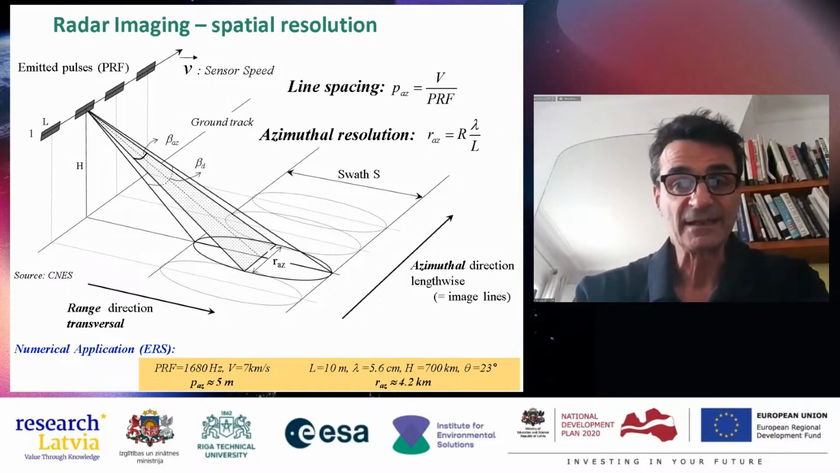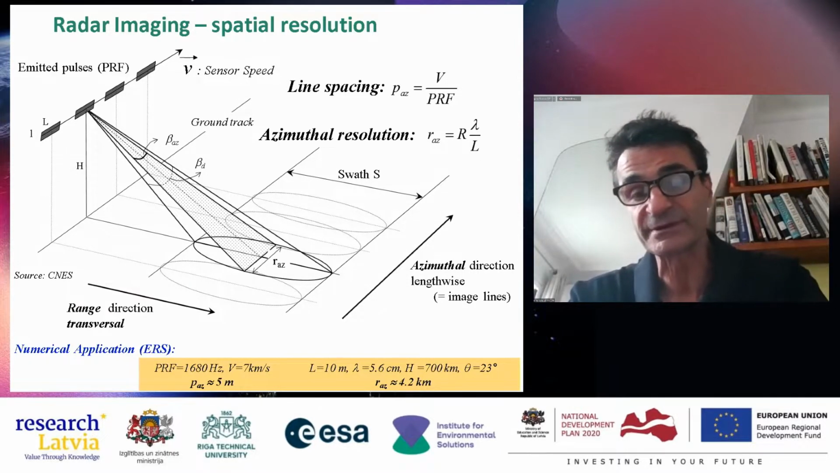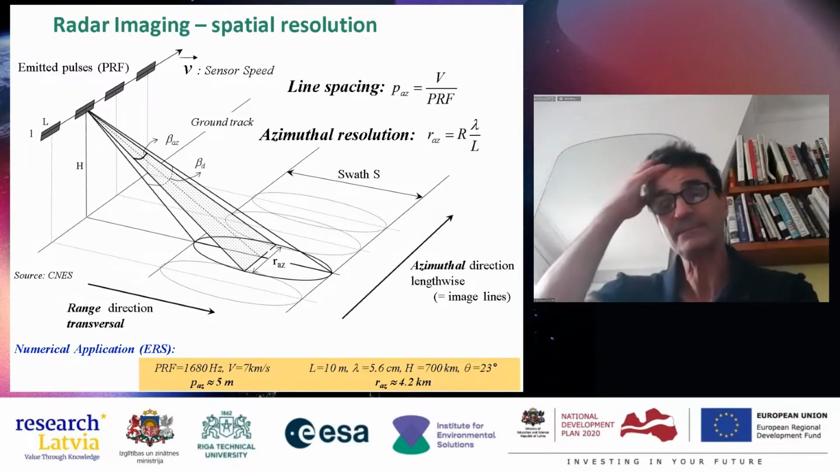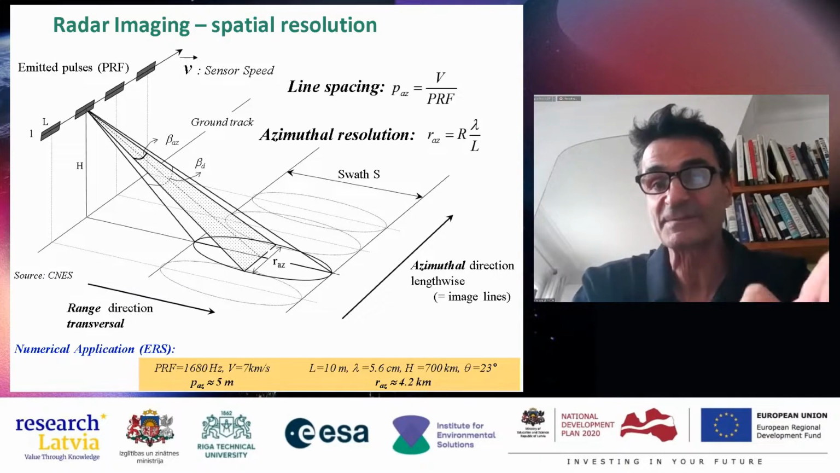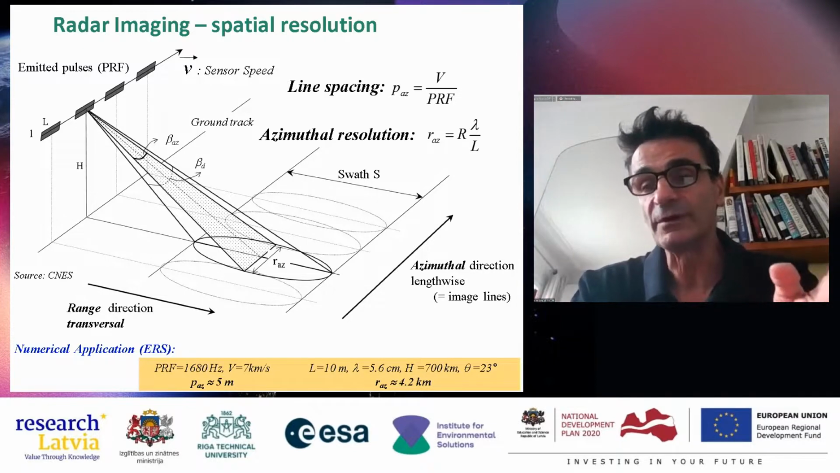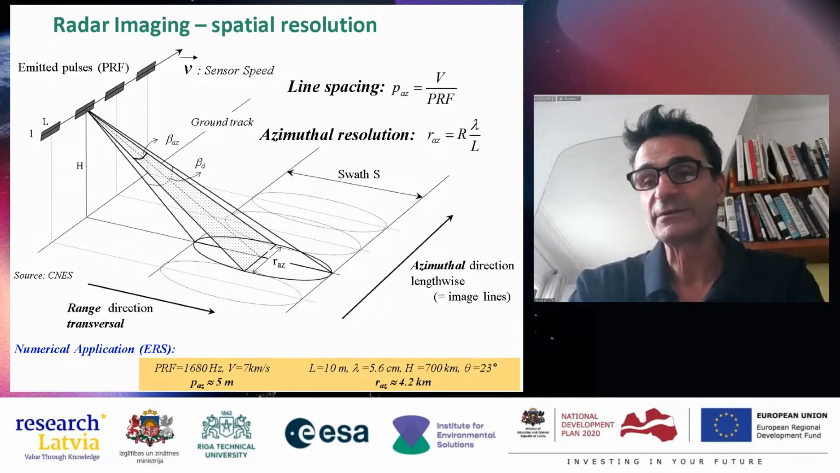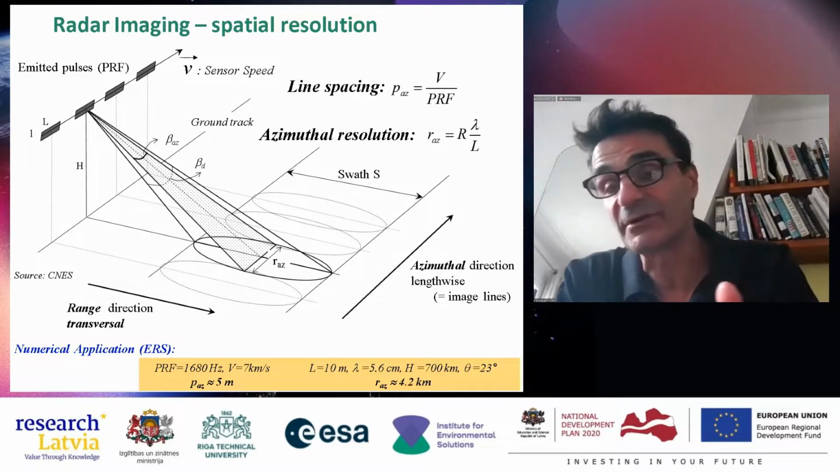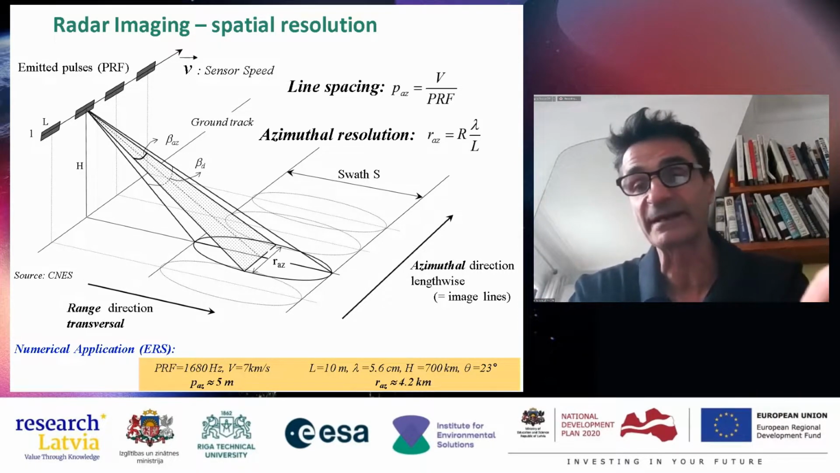This is very important because a lot of people confuse spatial resolution and pixel size. In the optical domain, what is spatial resolution? It is the smallest distance allowing you to discriminate between two objects on the ground. So if you have a spatial resolution of 5 meters and two objects are separated by 5 meters, you will be able to discriminate them.